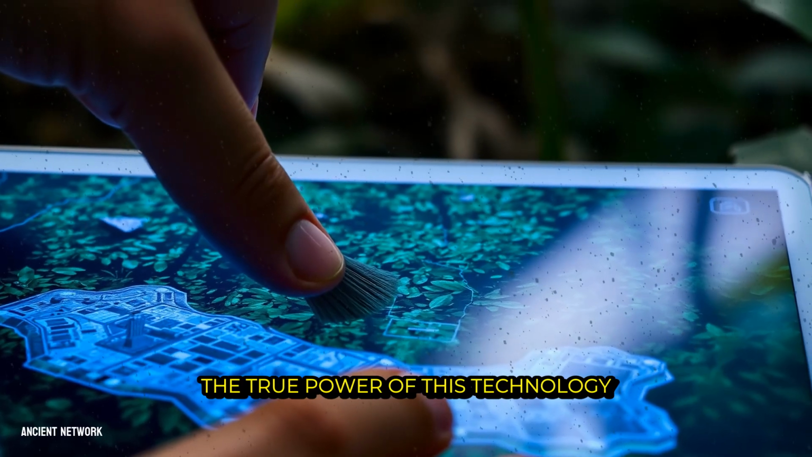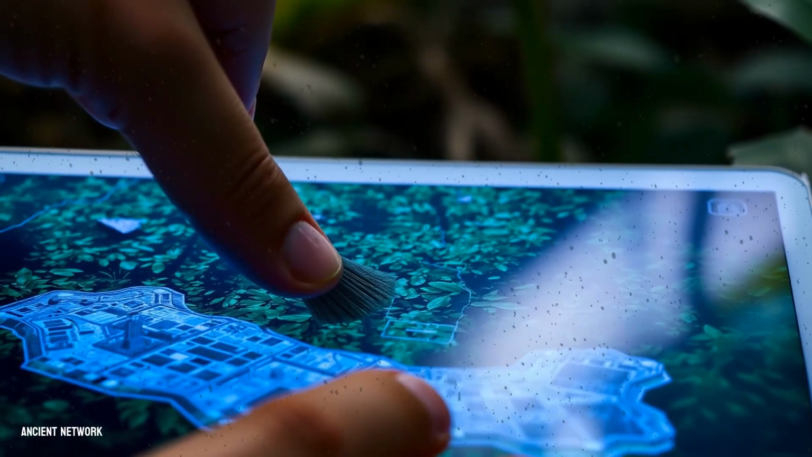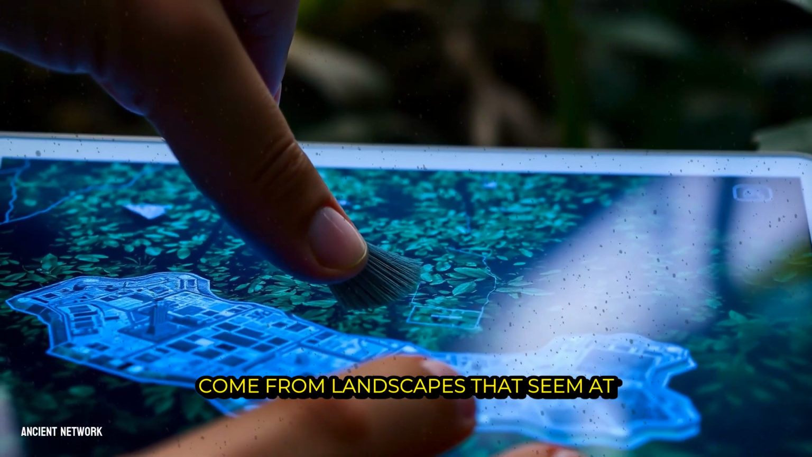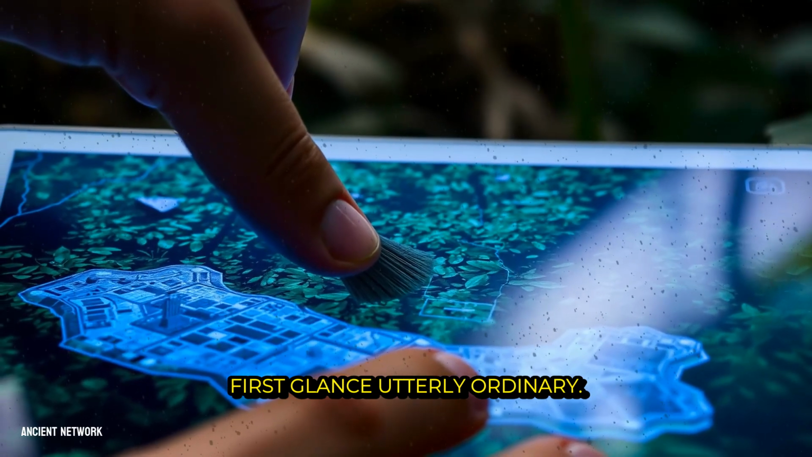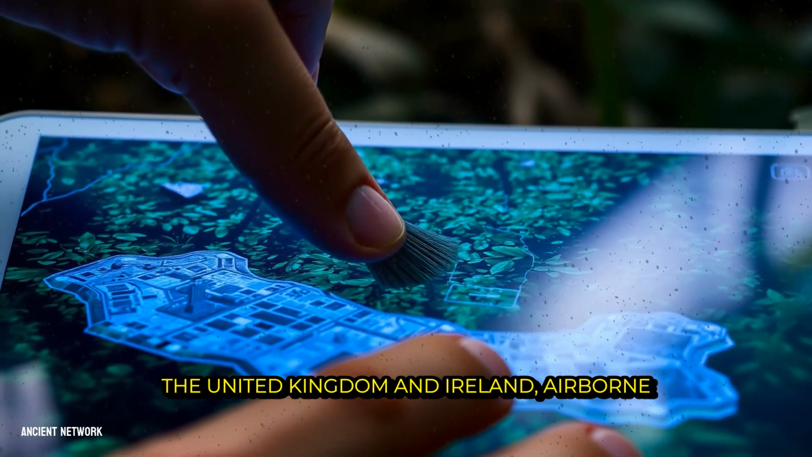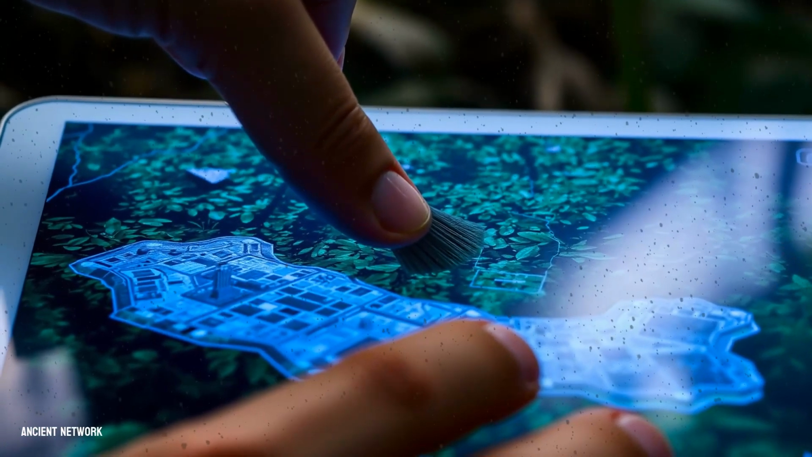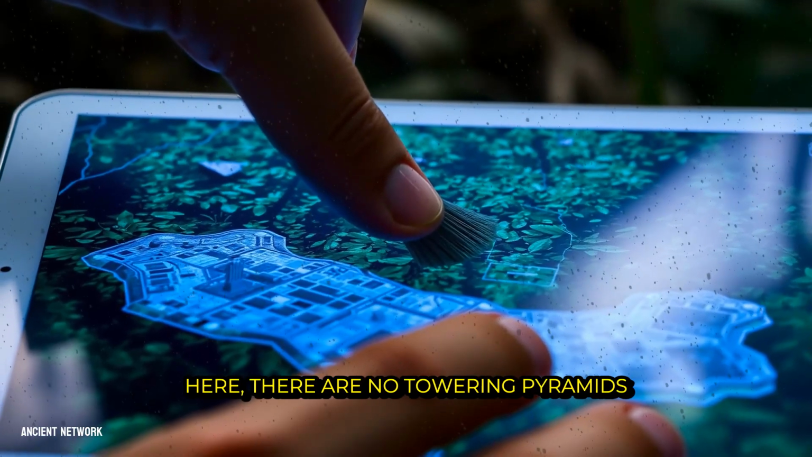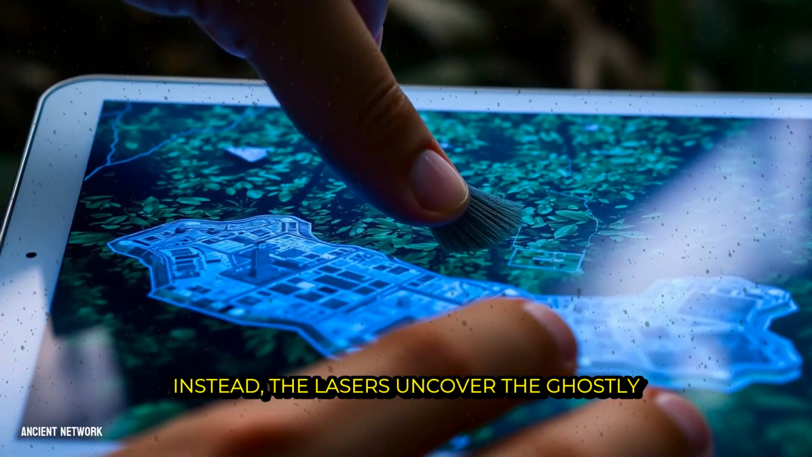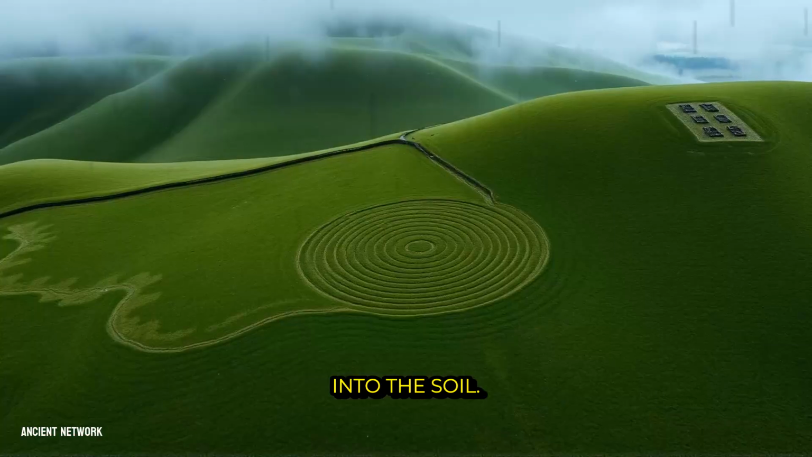The true power of this technology is not limited to revealing lost cities of stone. Some of its most profound insights come from landscapes that seem, at first glance, utterly ordinary. In the rolling green hills of the United Kingdom and Ireland, airborne laser scanning performs a different kind of magic. Here, there are no towering pyramids to discover. Instead, the lasers uncover the ghostly impressions of ancient lives worked directly into the soil.